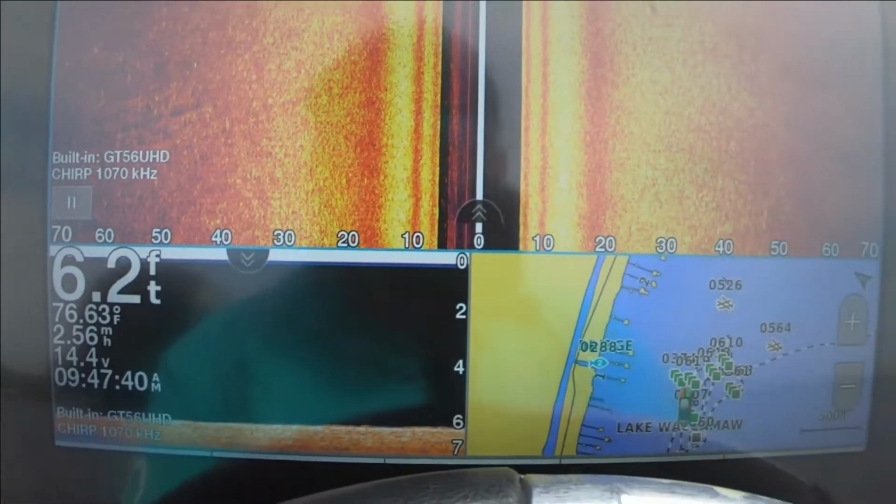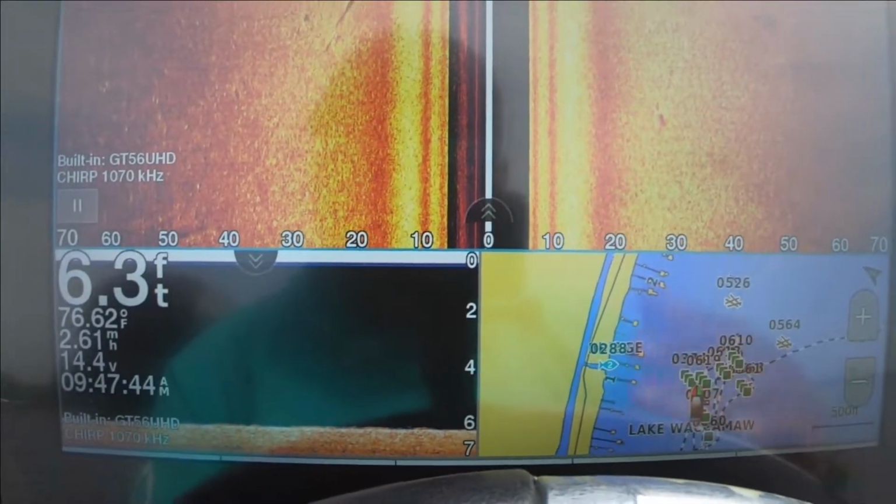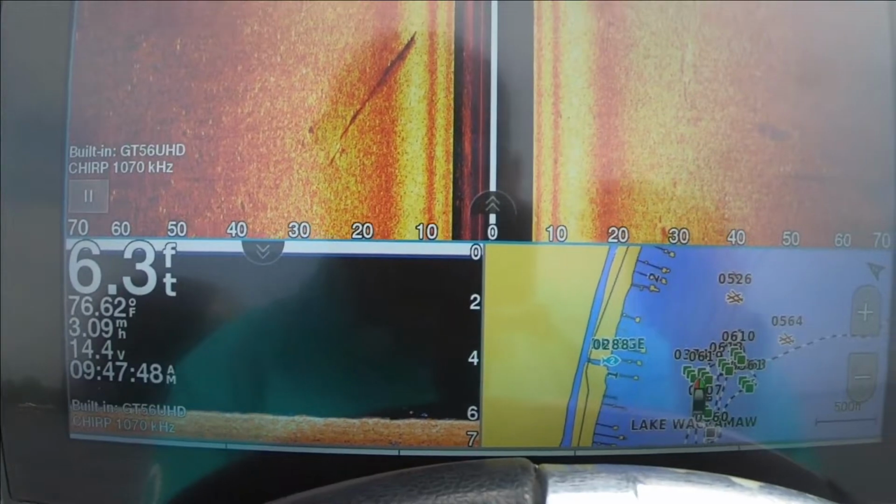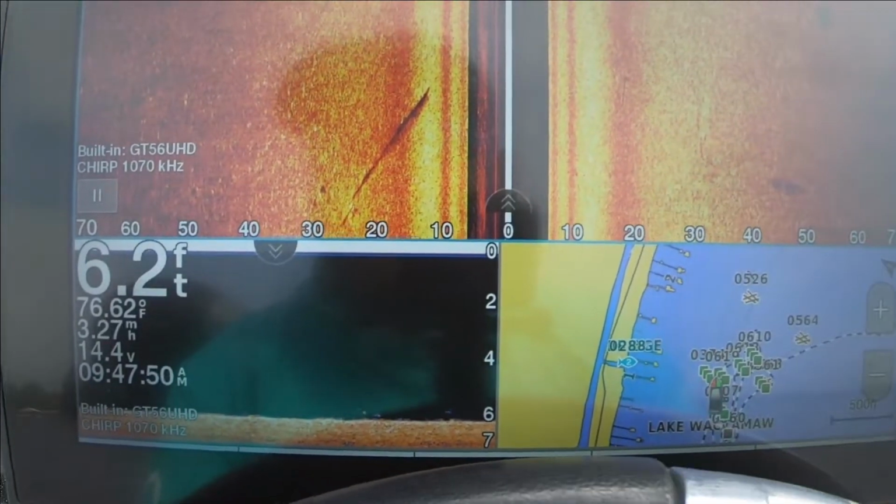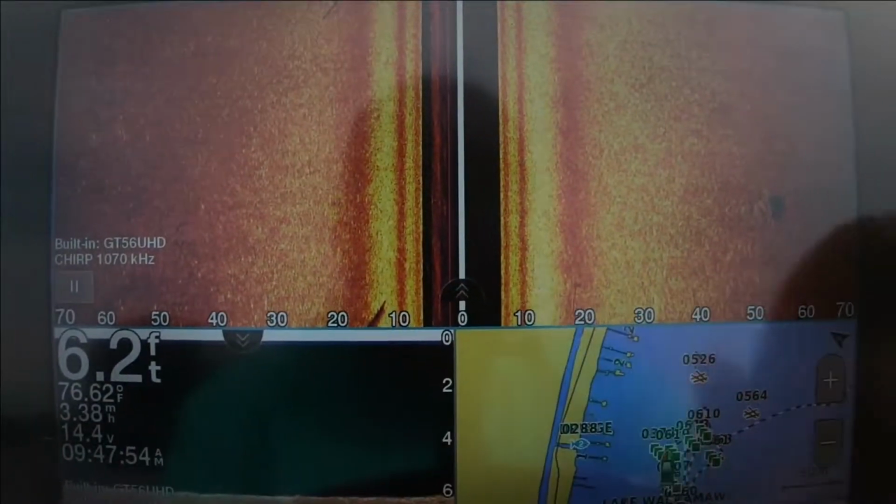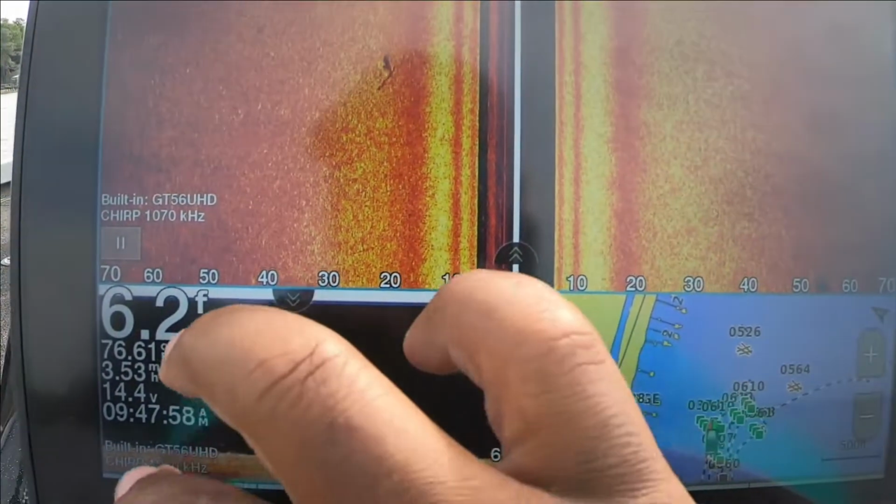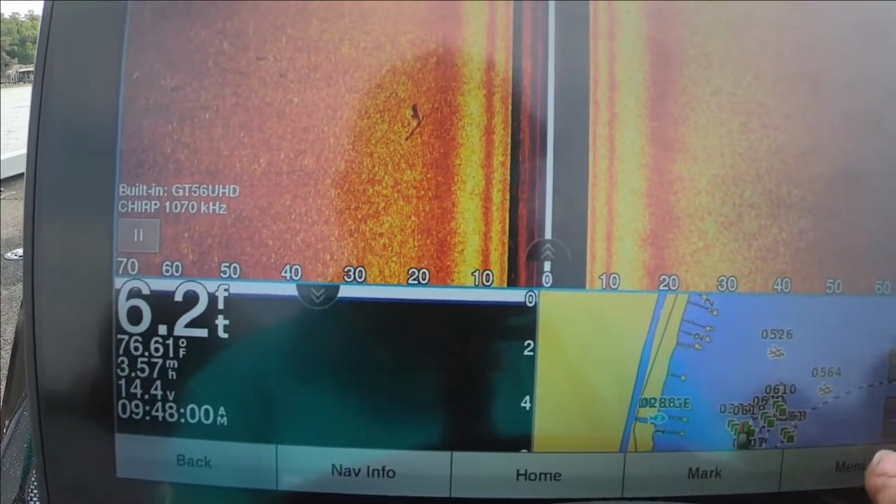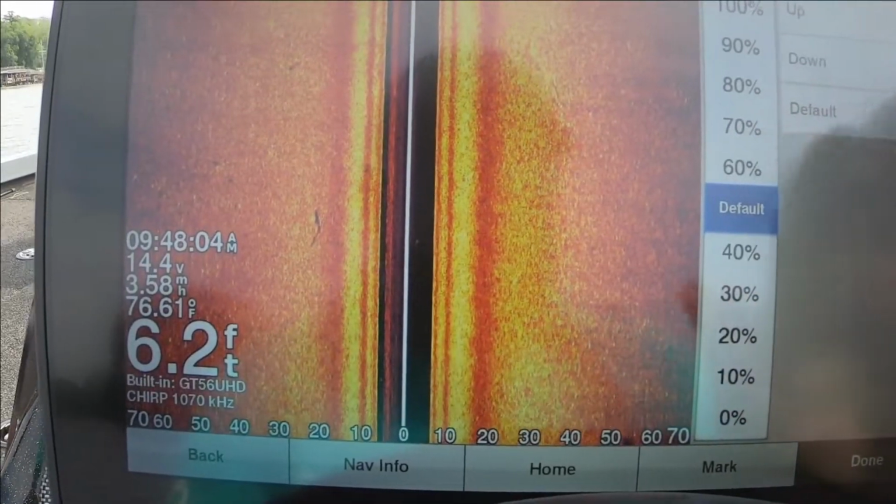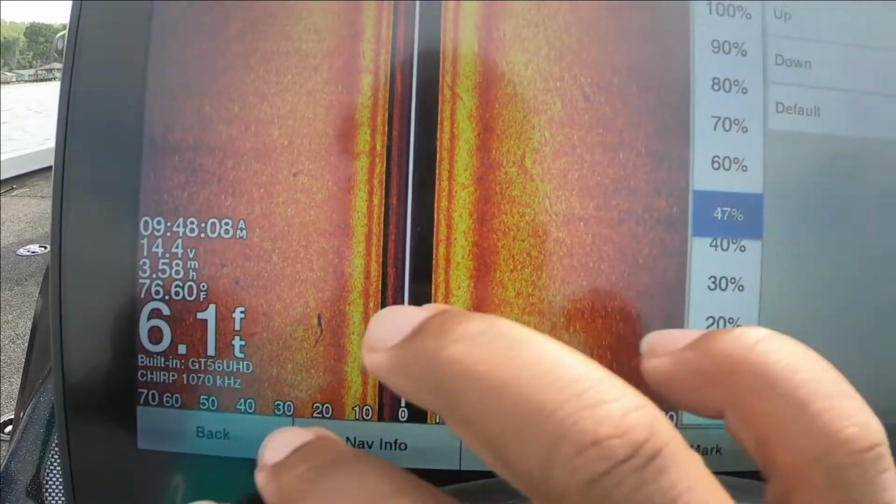Give or take, just keep this in mind. When you're riding and searching and graphing, if you're in deeper water, you want your return to be hotter, so you want your contrast up a little higher. But since we're in shallower water, I want to pause it, hit the menu button, side view, contrast, get it off of default, and bring it down a couple notches.